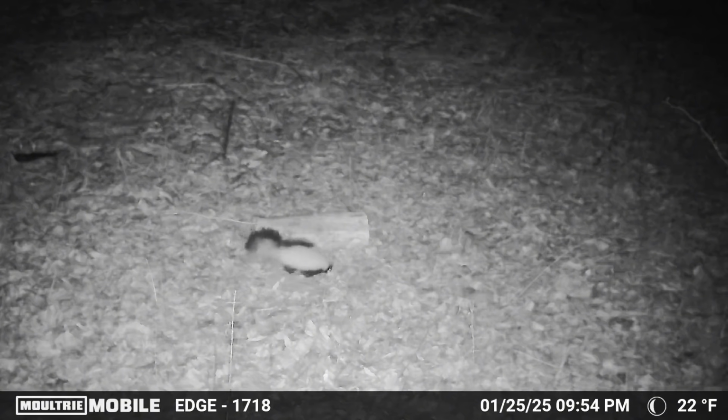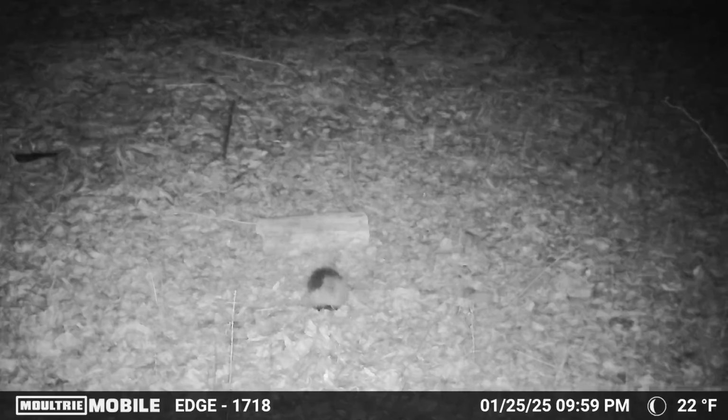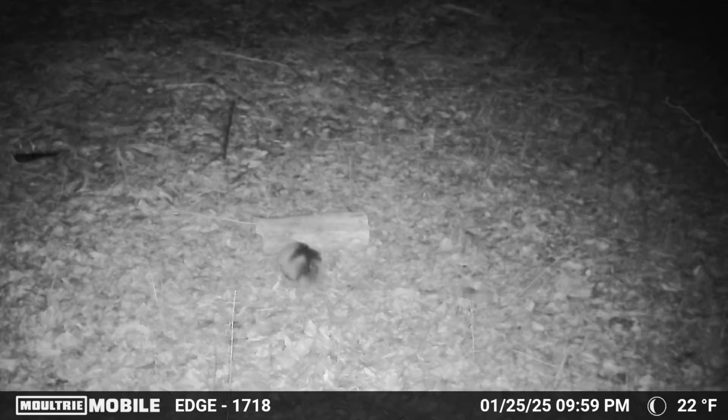Here's the stinkiest critter we had visit the chicken pile. This skunk has a pretty interesting pattern on him. He's almost all white with just a little bit of black around his legs and down his back. But besides that, the majority of his body is white here. Here you can see as he steps up on the log, he's got a pretty interesting pattern right on his back. It almost looks like an airplane or something.